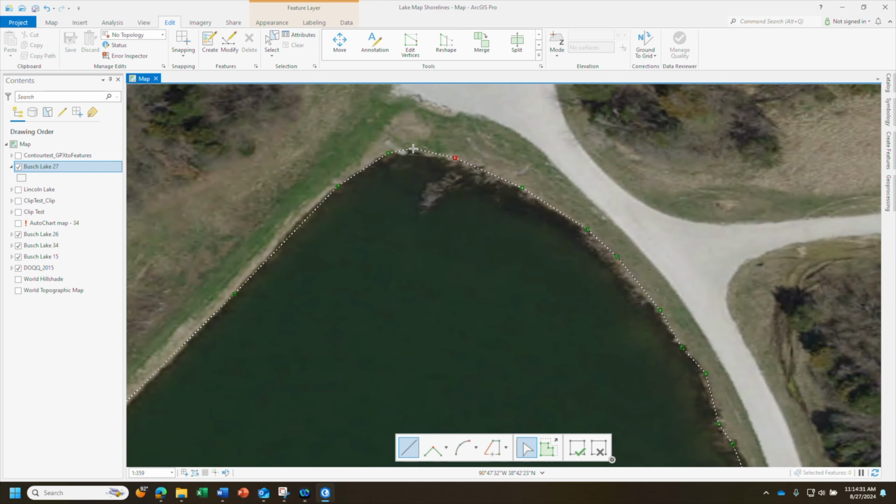Okay, once you're at the last point, double click, and it should show you the whole outline here. You can click the finish button from there, then go ahead and click save up at the top.